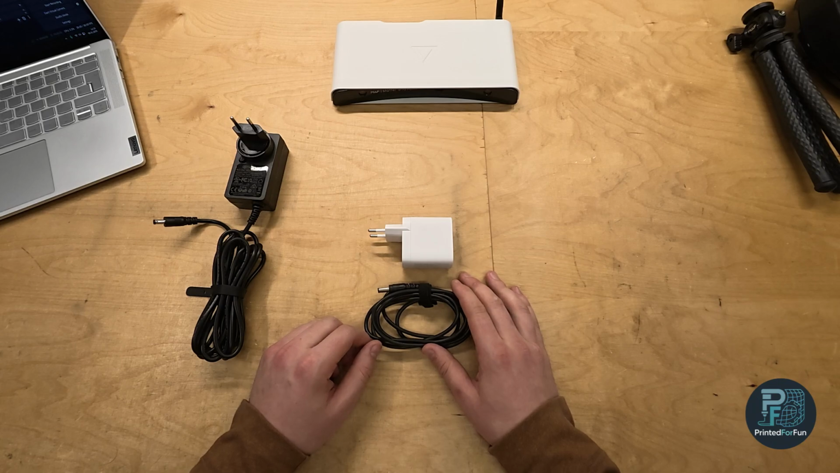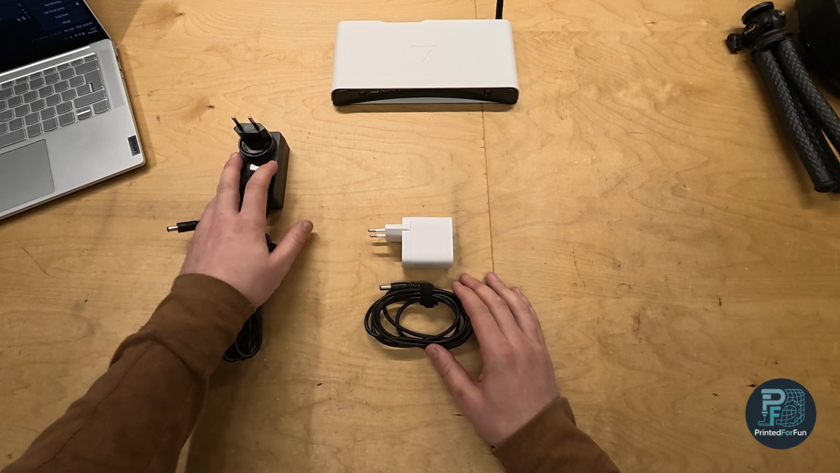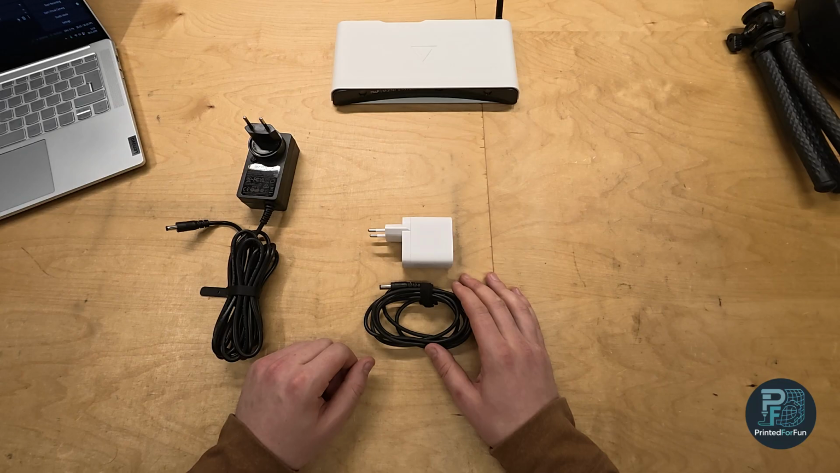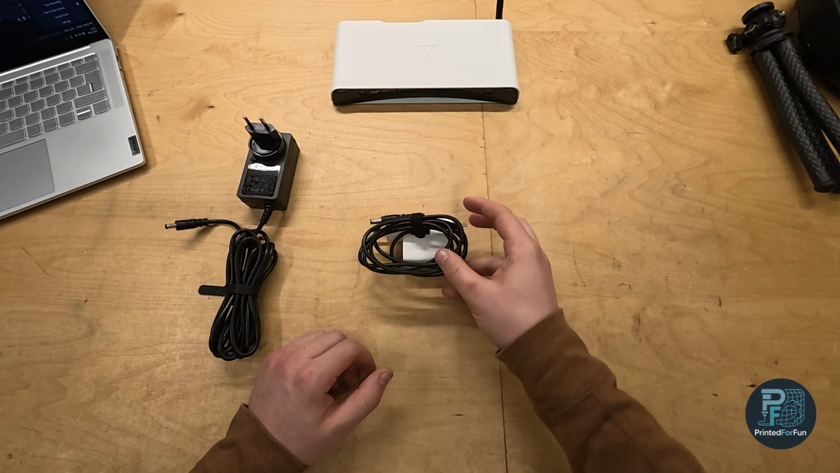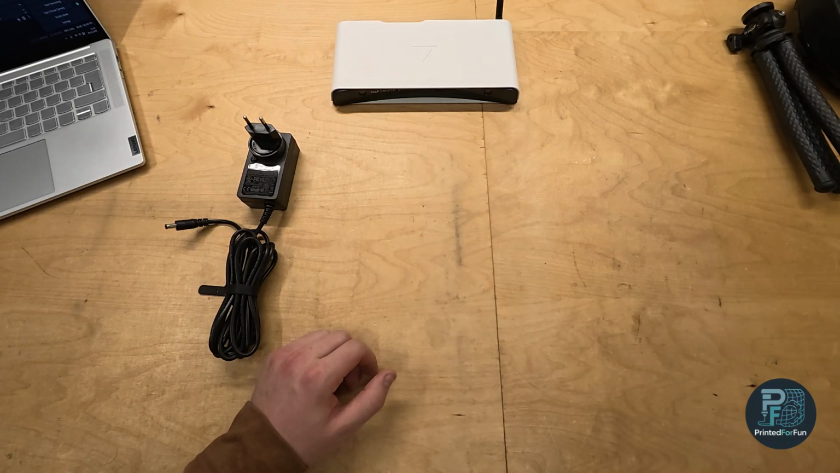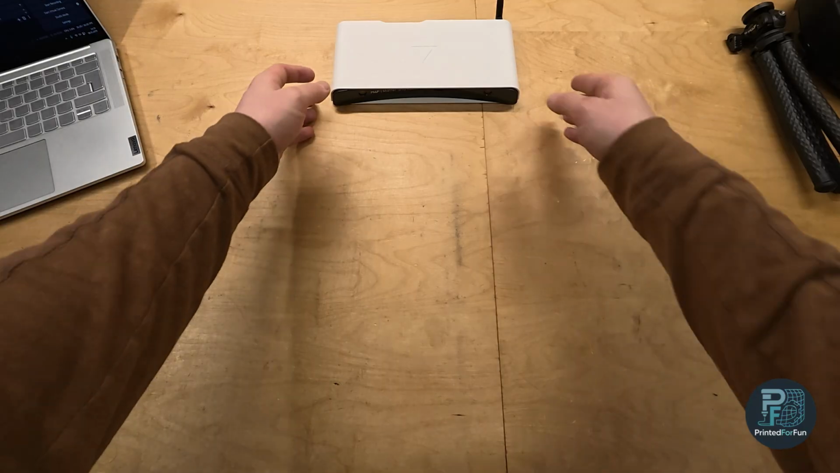So I guess it will be fine, but if you're having power or stability issues, you may prefer using the original power cable, since I guess this one is designed for the scanner. So now let's put this one away and have a closer look at the scanner.